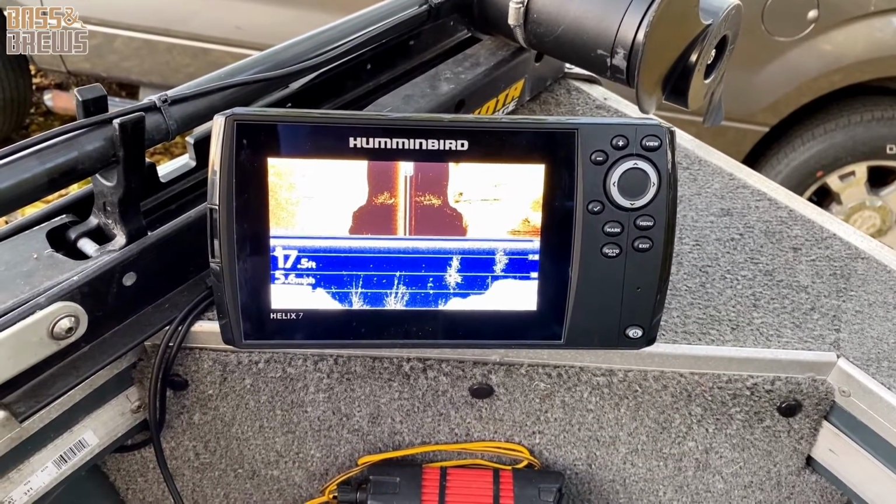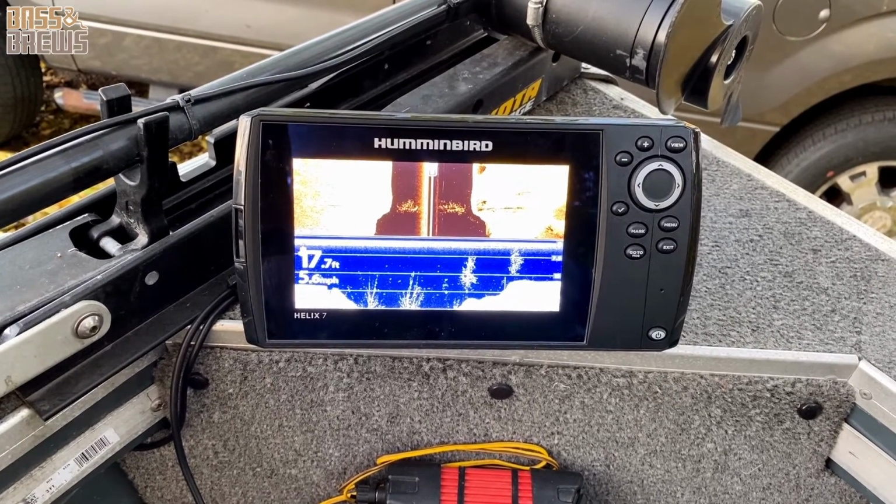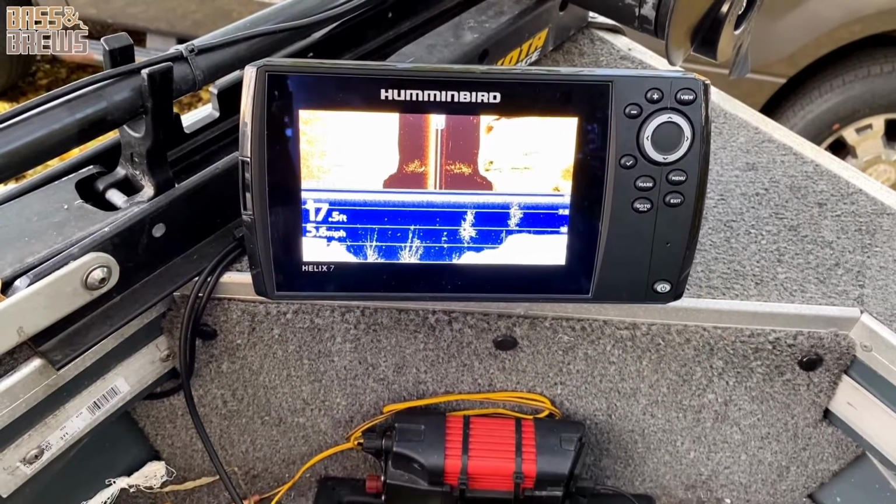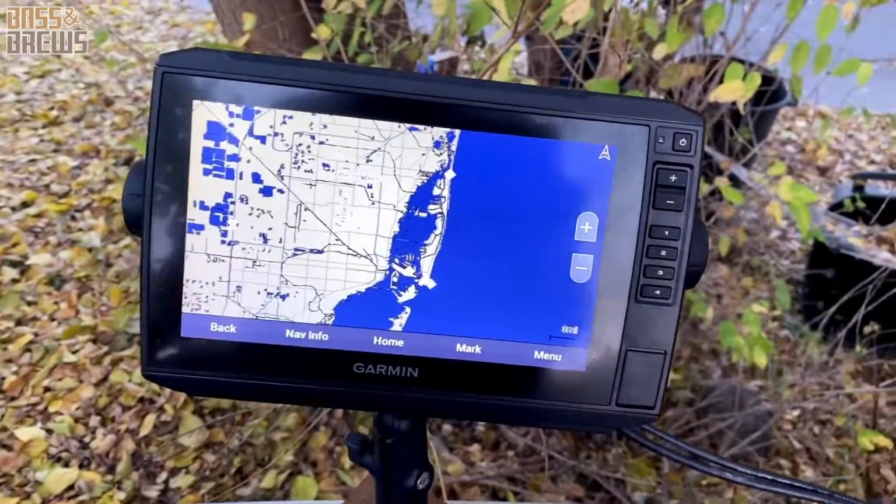So that definitely keeps them different. They're not really up to par with each other in that, so we're not going to judge each one based on that, just because that's a limitation of the unit itself and not really a feature, I'd say.